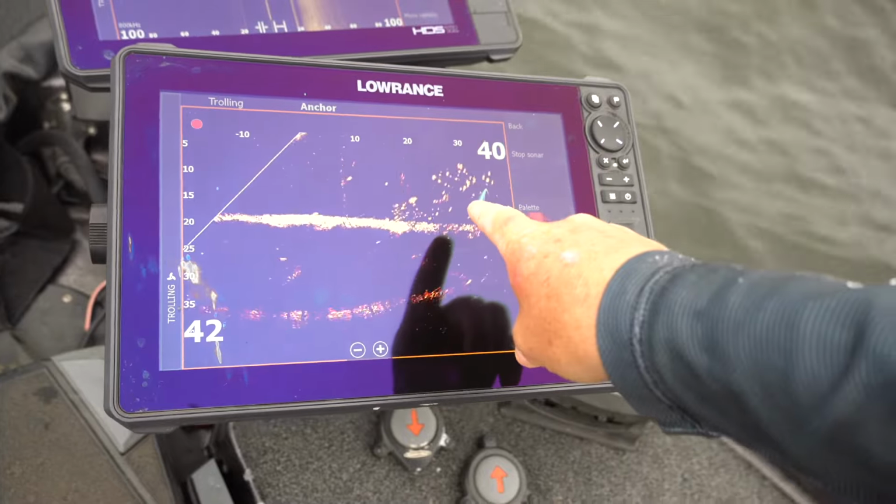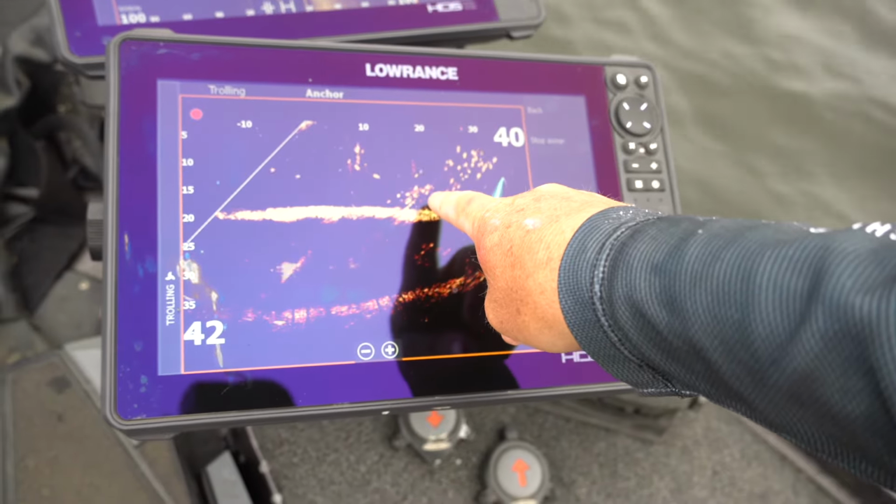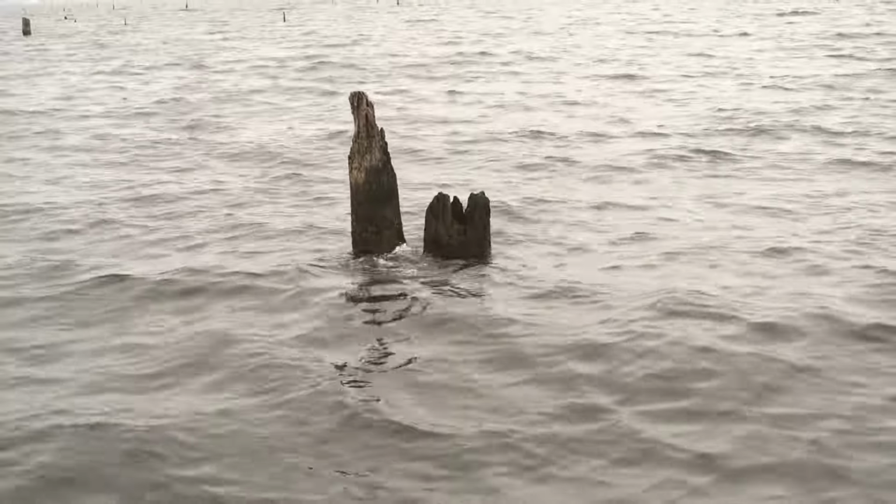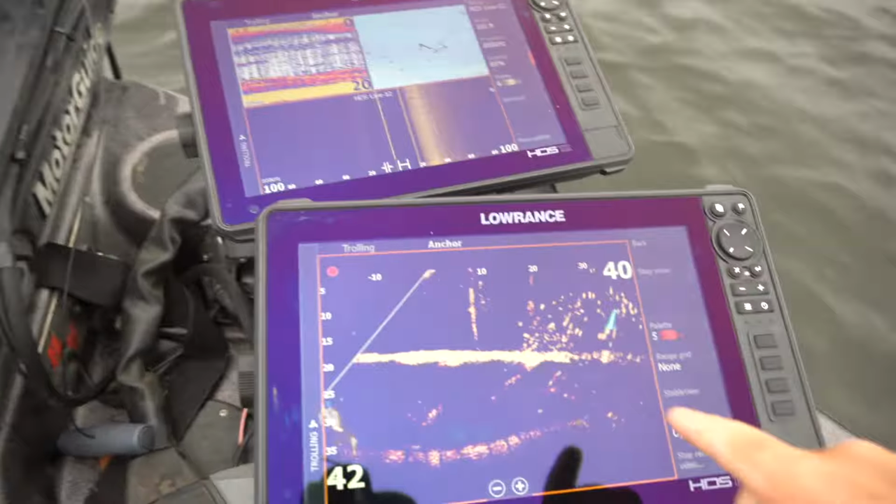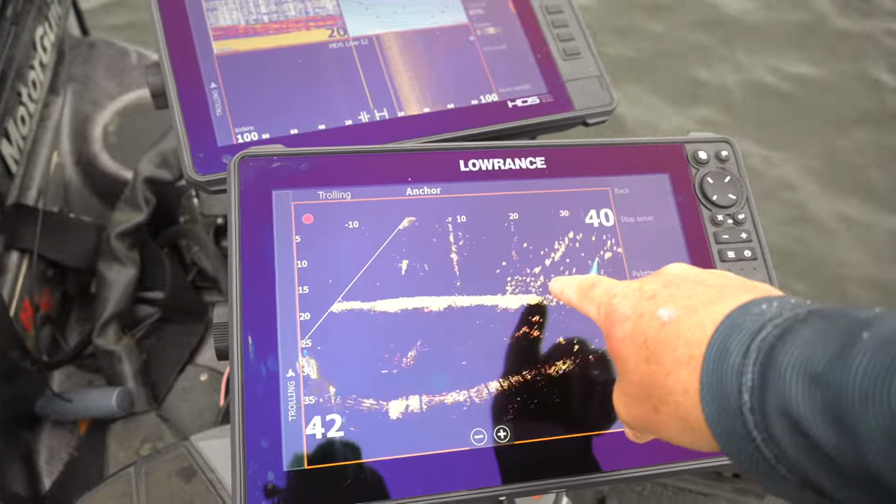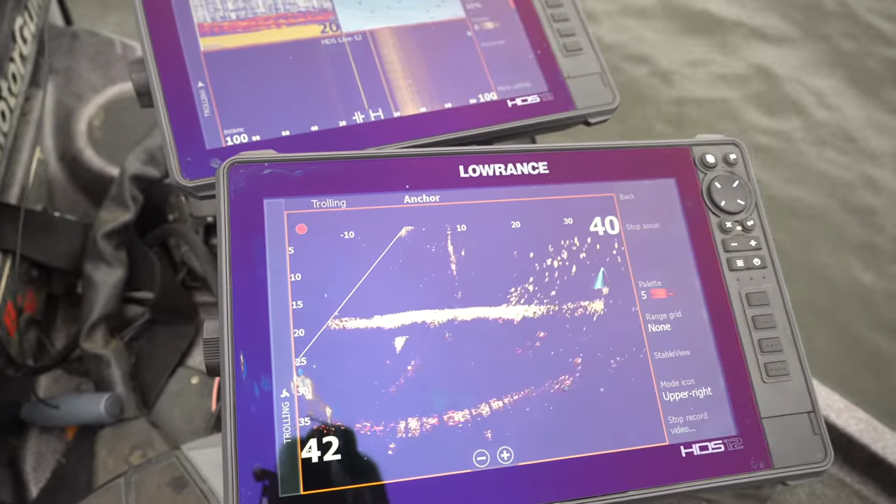As you can see, here is the school of crappie that I'm fishing for. Here's a stump right here. And right up here in front of me is the big stump that I am fishing. This is the school of crappie that's sitting right off the edge of this particular tree. And there's one side stump located right off the side of that.